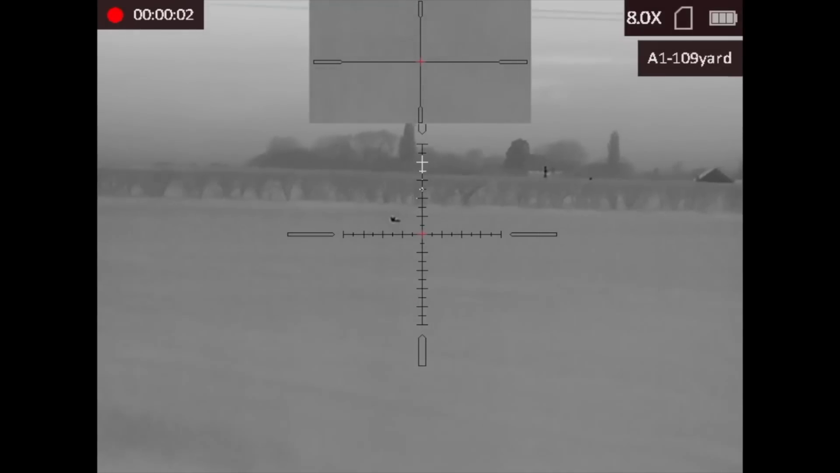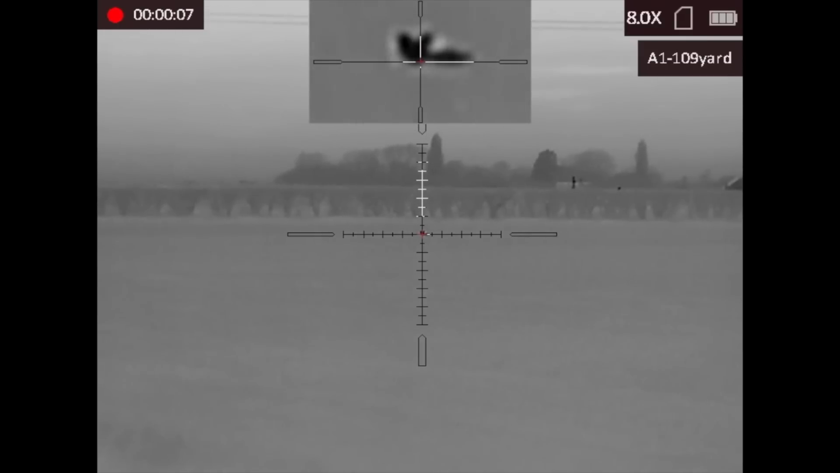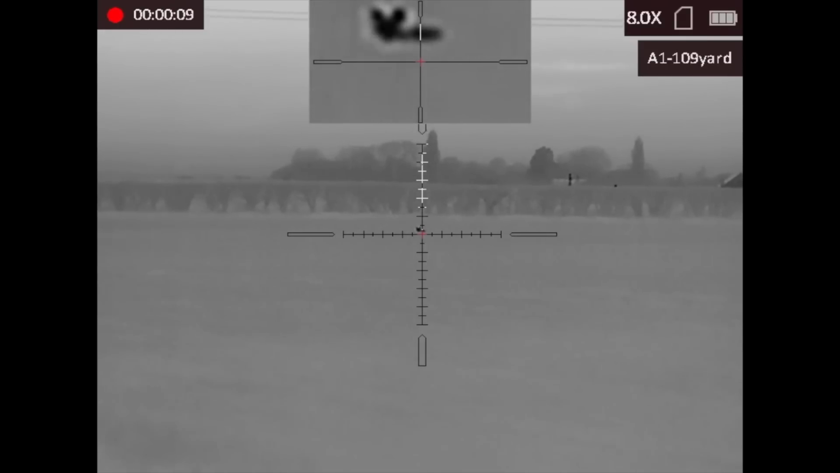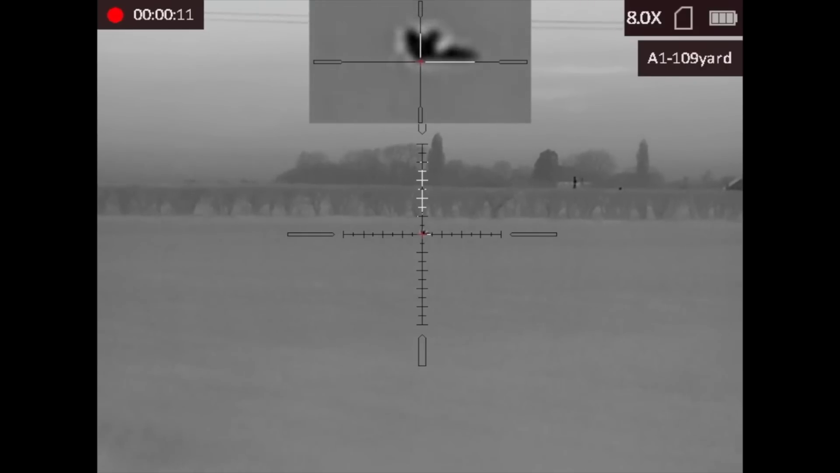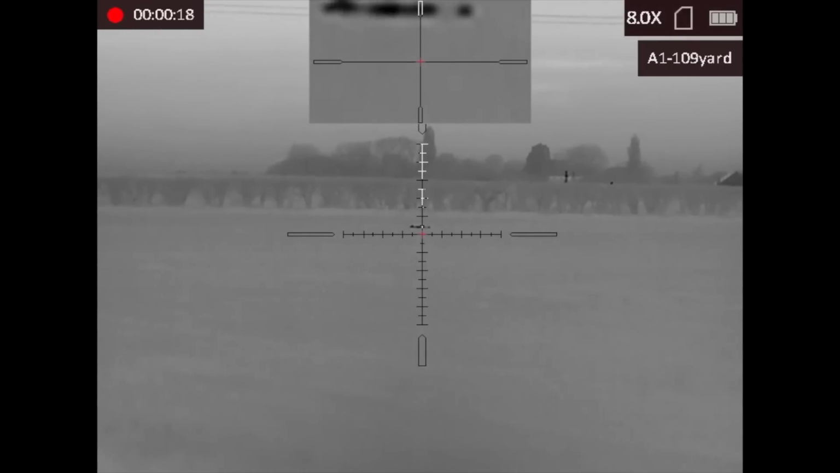So this time I'm actually out with Dwayne, and we saw this fox at the back of his house and had a bit of a cat and mouse game chasing it across several fields. It finally came to rest in a grass field almost 200 yards away and didn't want to move anymore. So I took the shot and laid it out.